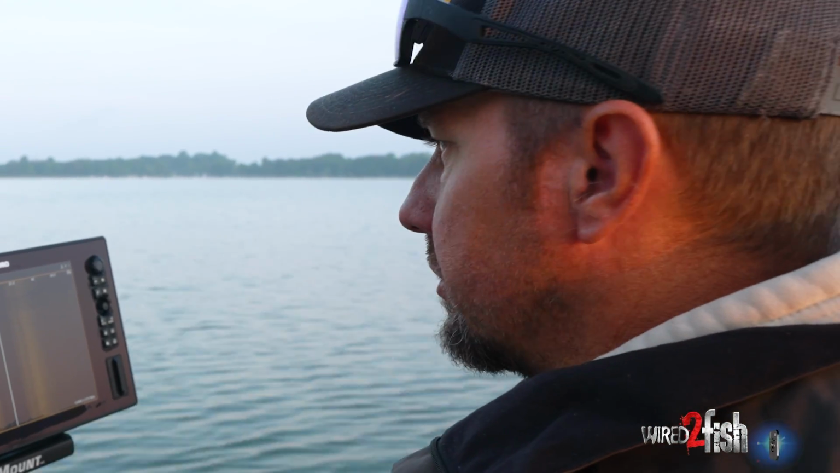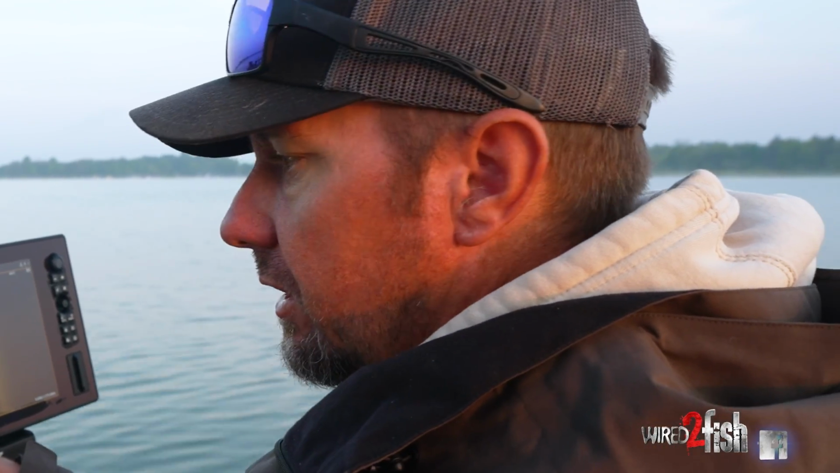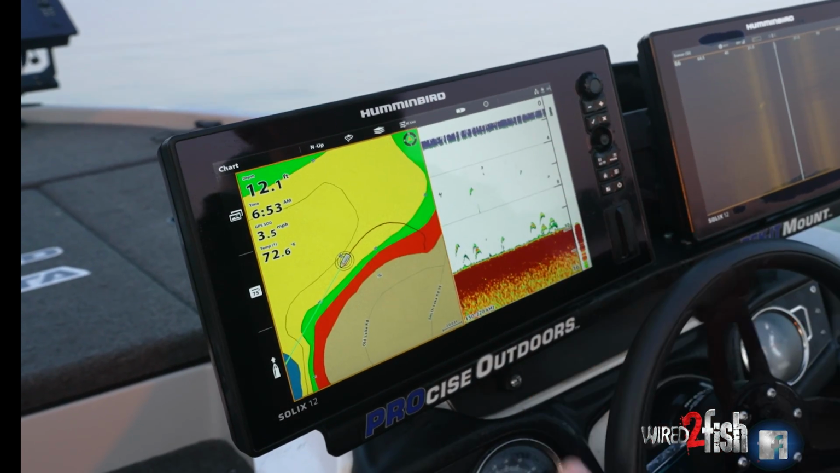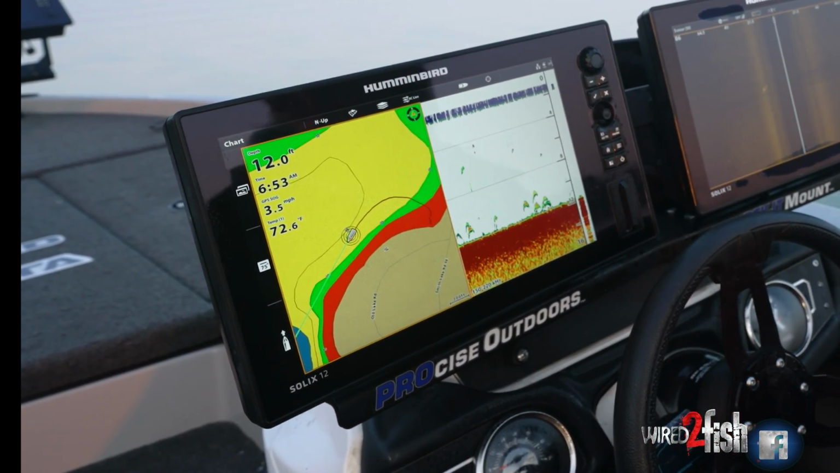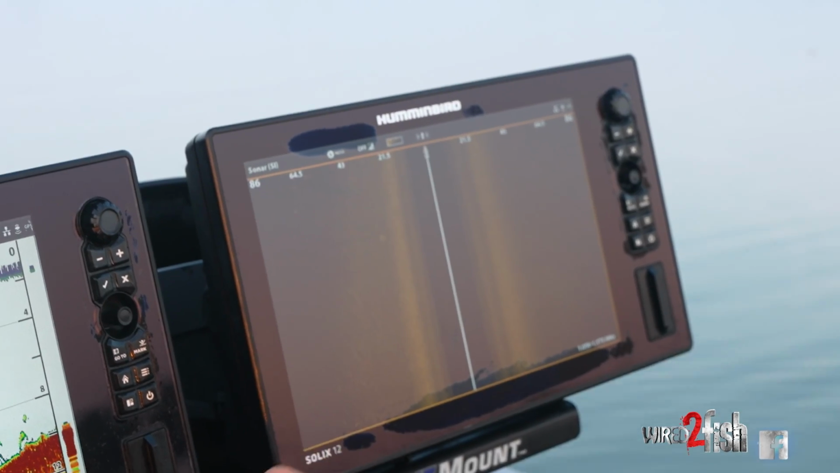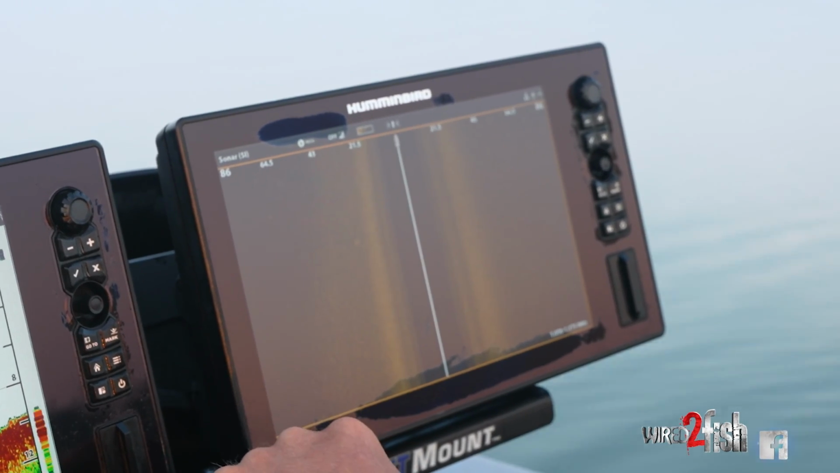It don't take much to hold a bass. I mean, basically you're looking for anything offshore. If that's your goal, if you want to fish offshore, whether it's old bluegill beds, a hard spot, a vein of rocks, an isolated boulder, a lot of your homework is done right here behind the steering wheel. That's where you find most of your fish if you're looking for offshore fish.